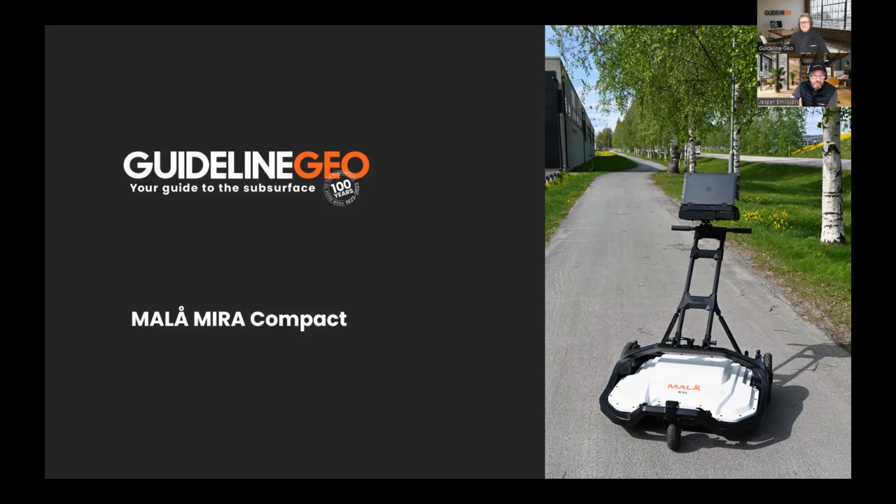Welcome to this webinar. We will be covering the most recently released Guideline Geo product, and that is the MALÅ MIRA Compact. It will be Andreas and myself who will guide you through this presentation, and we will cover both hardware and software, all the aspects of this product. And at the end of the presentation, we will also open up for a Q&A session where we will try to answer your questions as good as possible.